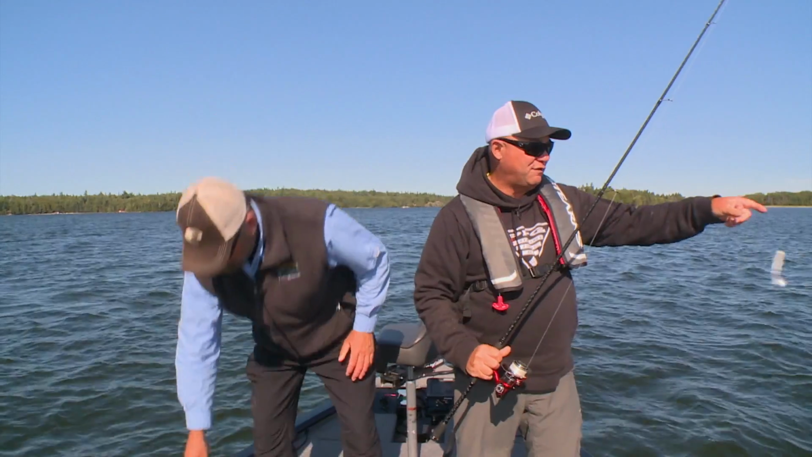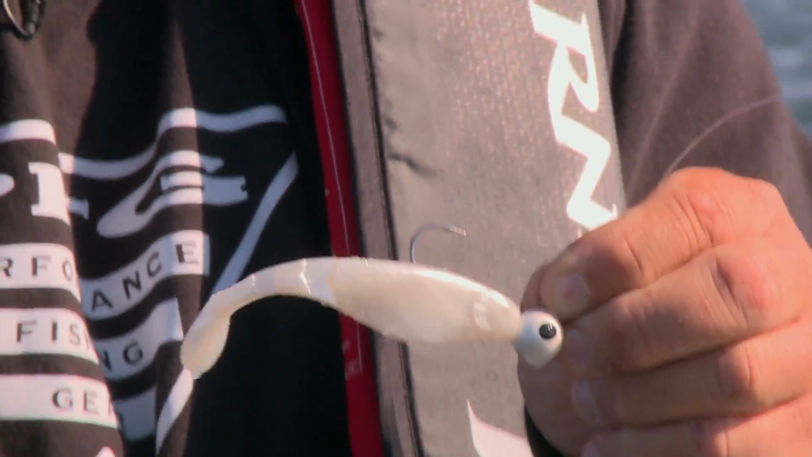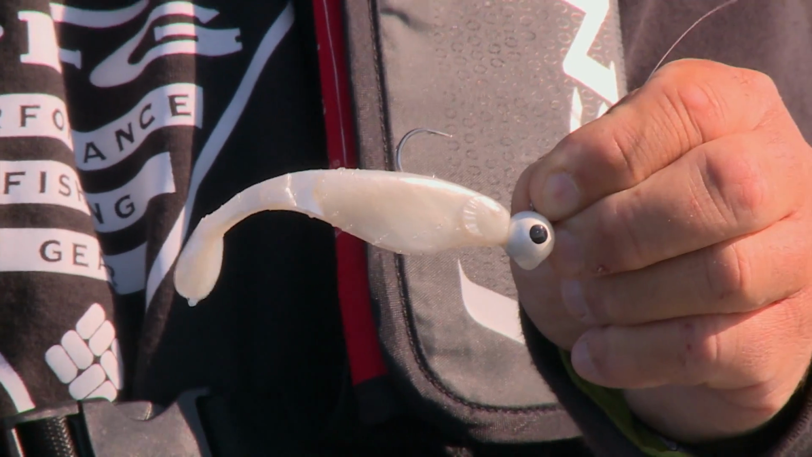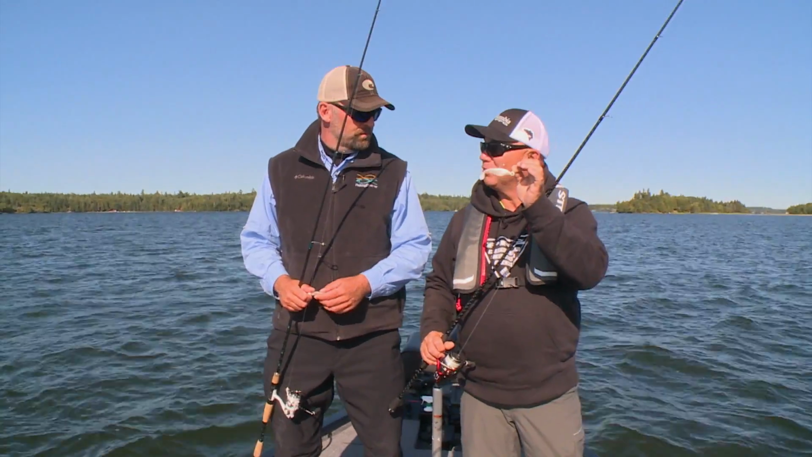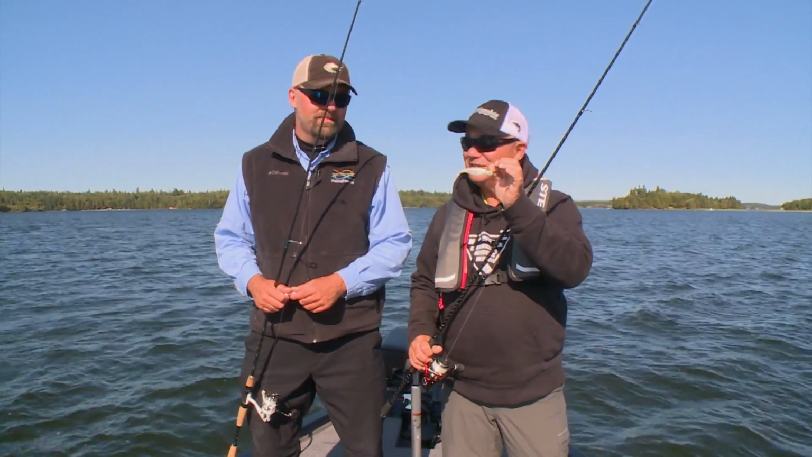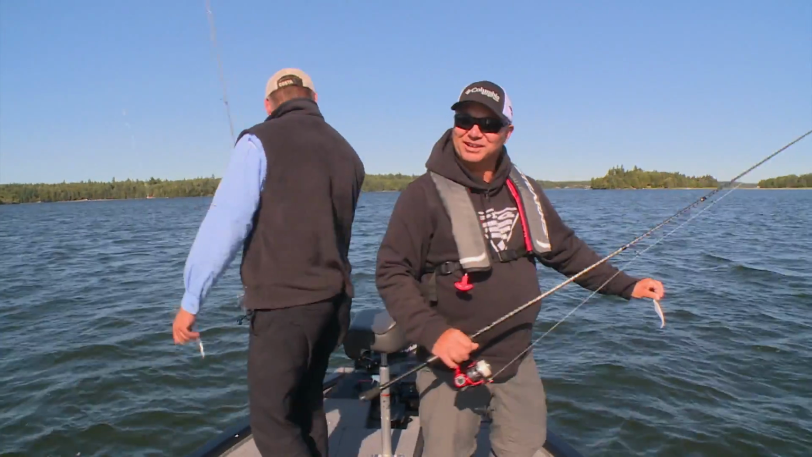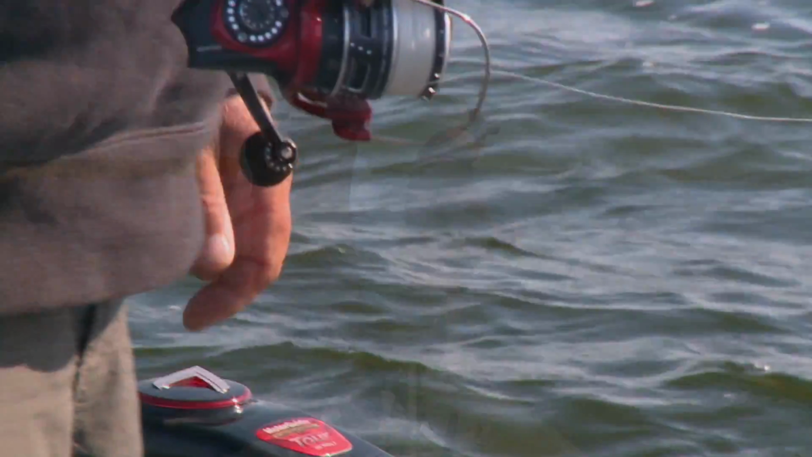And the key is a fairly heavy head. Like this is a 3/8 ounce head, so the head gets down quick to where the fish are. What you want to do is that as that fish starts to come up at the bait, engage your spinning reel and start cranking. And when they hit, hang on. That's what I've heard. Is that true? It is today.